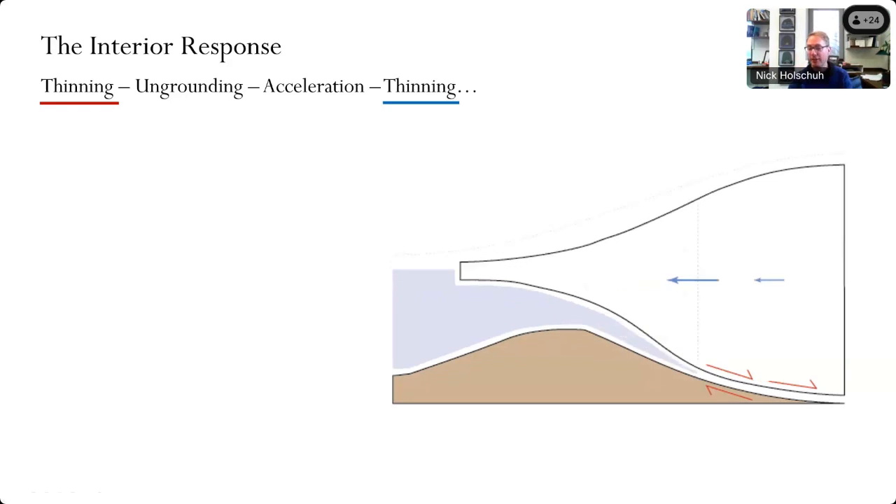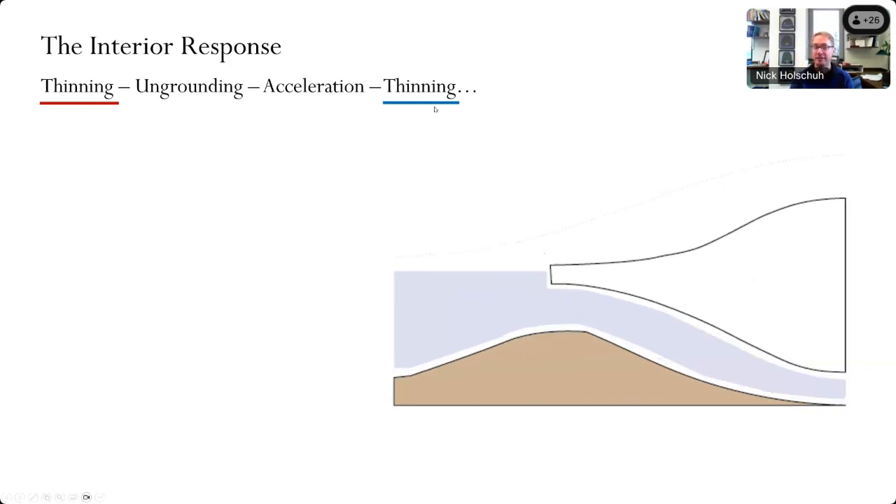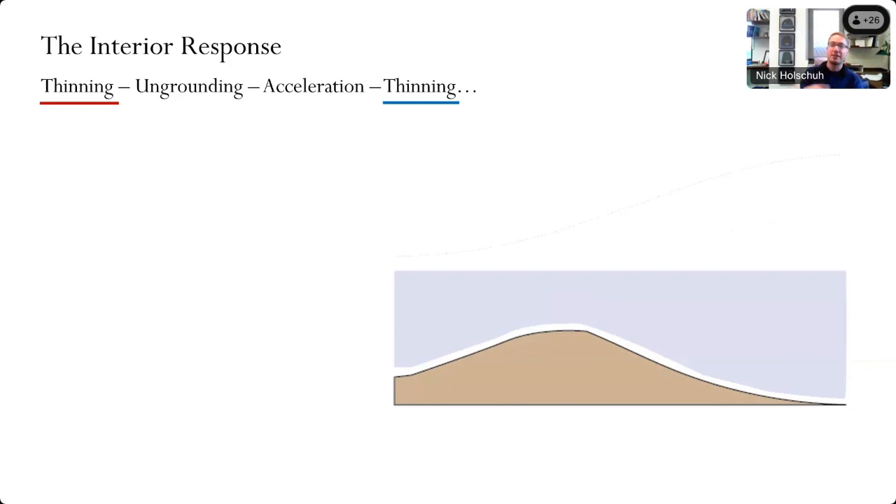And so as it thins, again, it ungrounds, it goes afloat, it accelerates, it thins. It ungrounds, it accelerates, it thins. And there's a positive feedback in these specific marine glaciers called the marine ice sheet instability that we think could lead to the loss of all of West Antarctica.